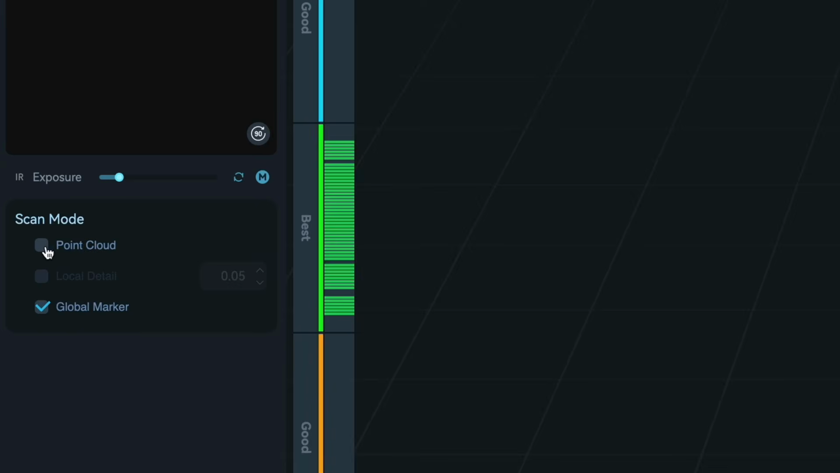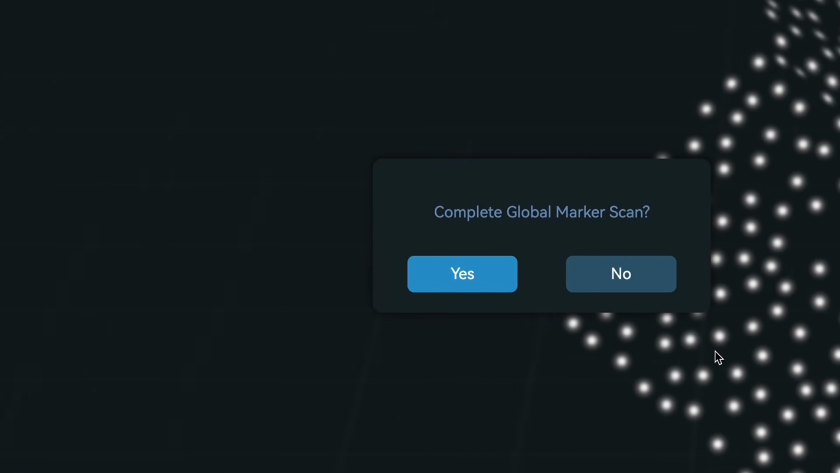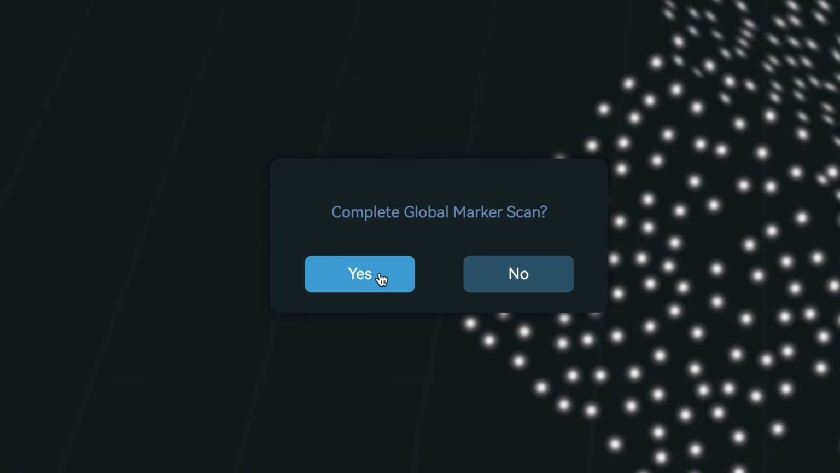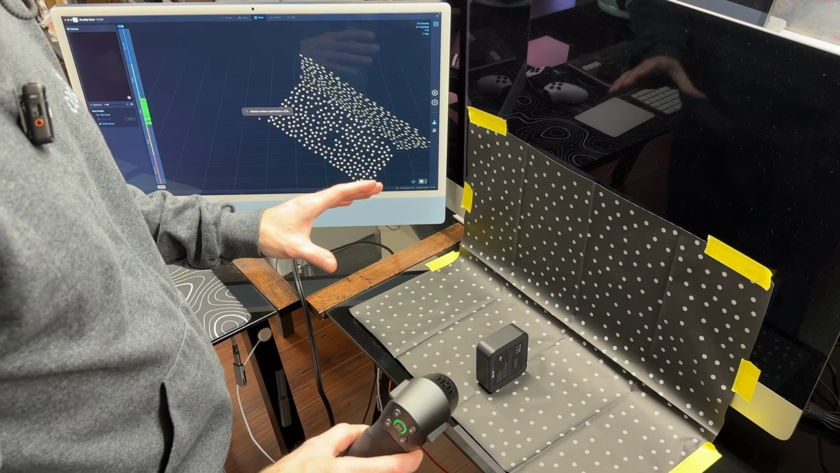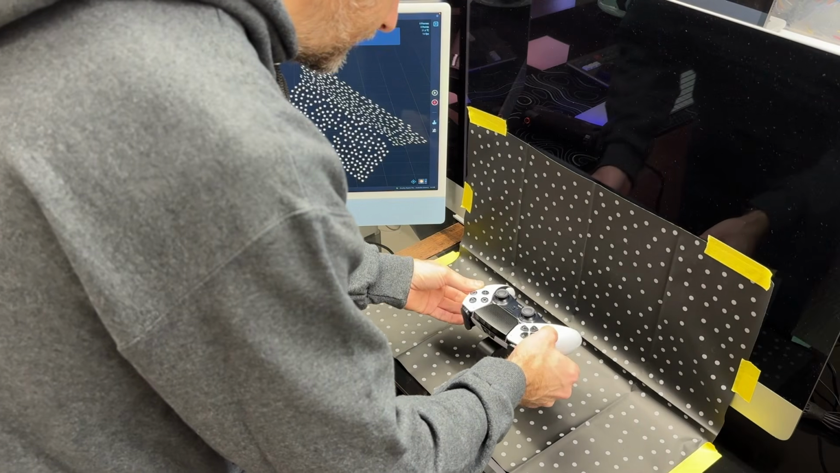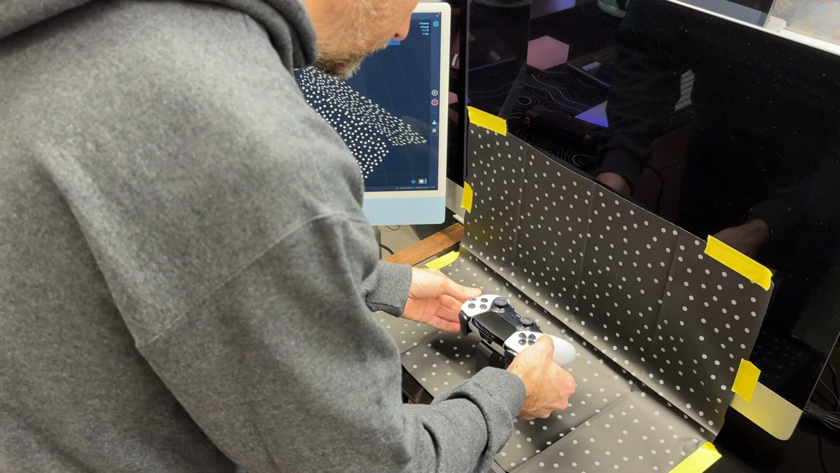Now, when you finish your global marker scan, all you have to do is click Point Cloud, and then you'll get this pop-up that asks if you want to complete the scan, and we'll say yes. Now, from this point, it is very important that we do not disrupt our global markers. I will very carefully now set our remotes into place.